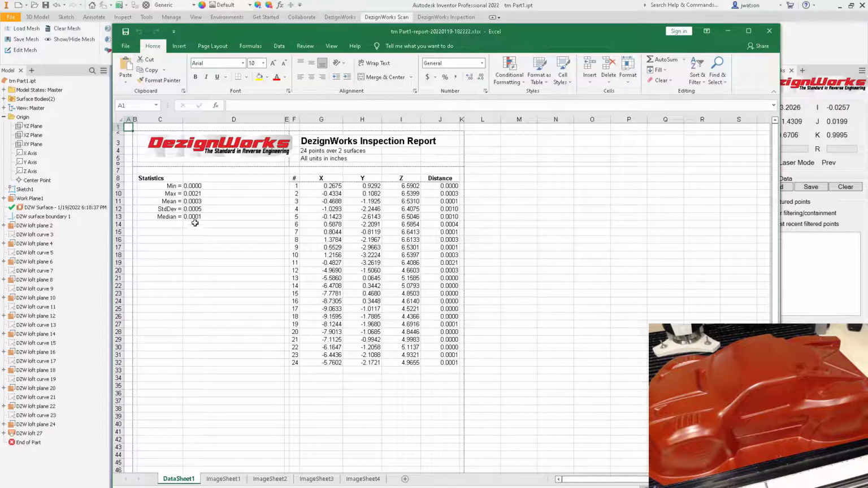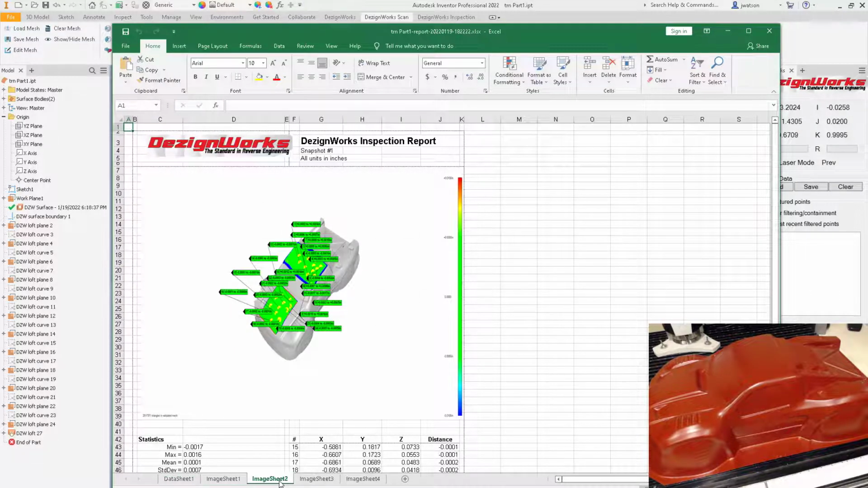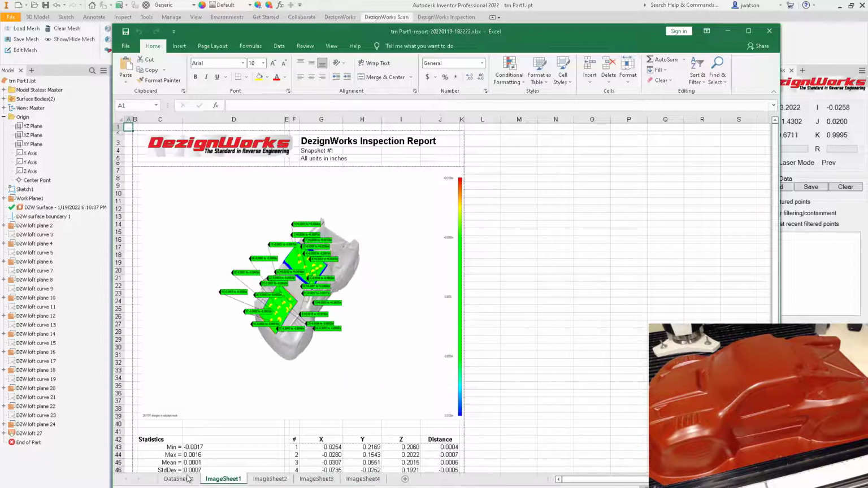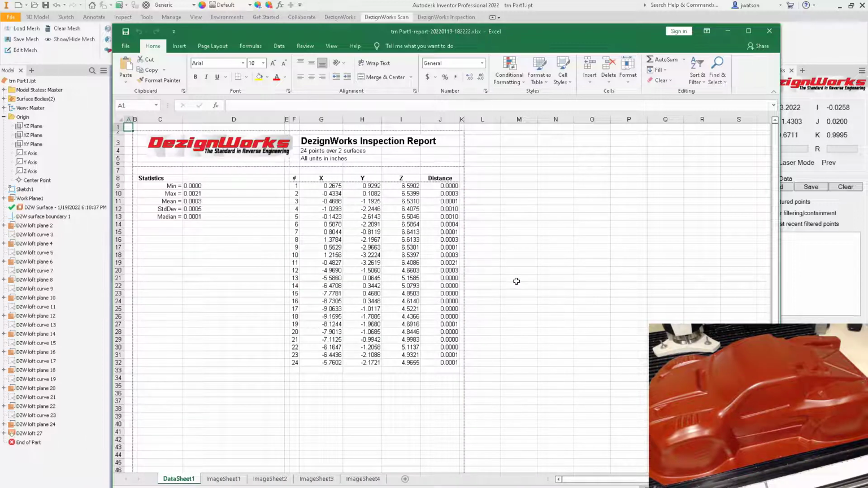You can close that if you want. Here's your standard deviation, your min-max. Down here's your image sheets we saved. All on your report. And you can print this out.